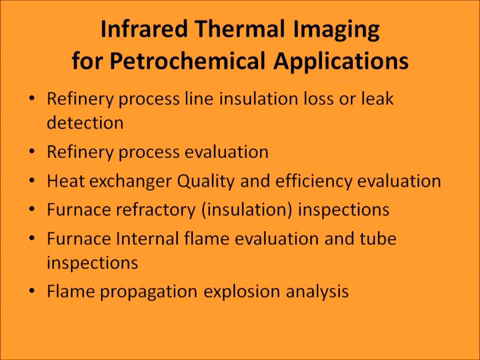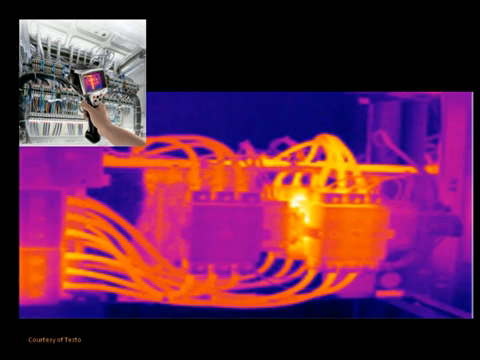Infrared thermal imaging for petrochemical applications can be used for refinery process line insulation loss or leak detection, refinery process evaluation, heat exchanger quality and efficiency evaluation, furnace refractory or insulation inspections, furnace internal flame evaluations and tube inspections, flame propagation explosion analysis. Here we see a representation of a handheld thermal imaging camera being used to inspect a panel